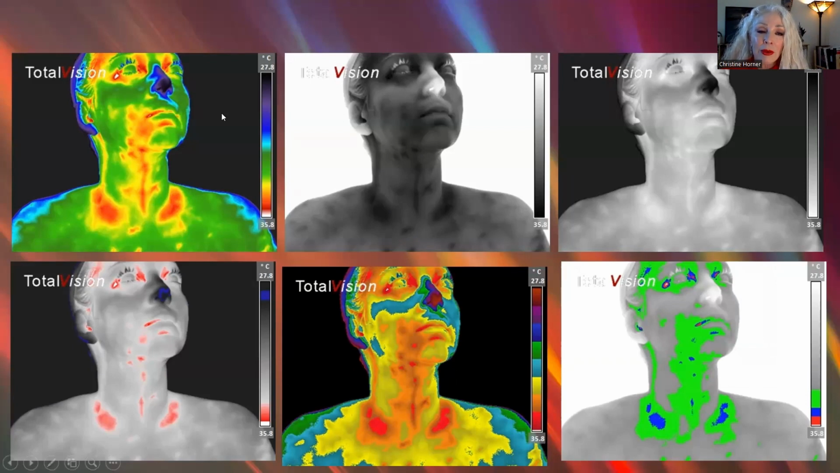So if we look up at the one that would be included in your report, you can see where the cheek appears green here. But if we look down at the center lower one, we can see where there's a strip of coolness there. So that's showing us with more detail this coolness that we cannot see in this one.